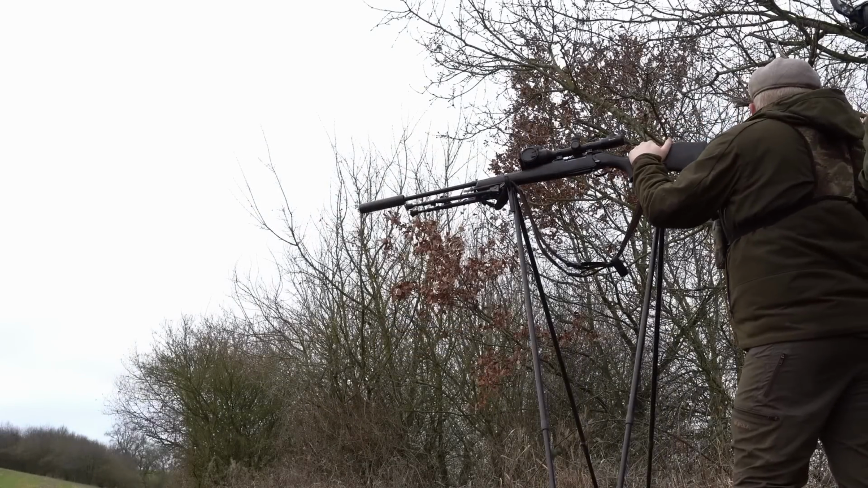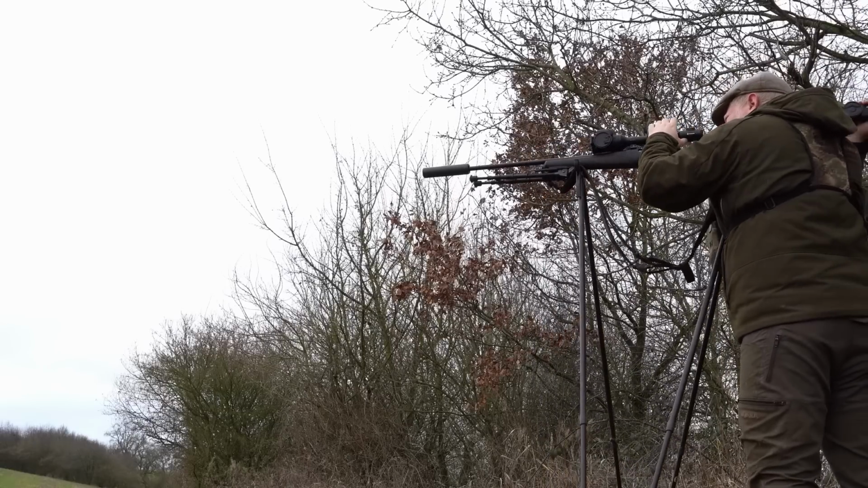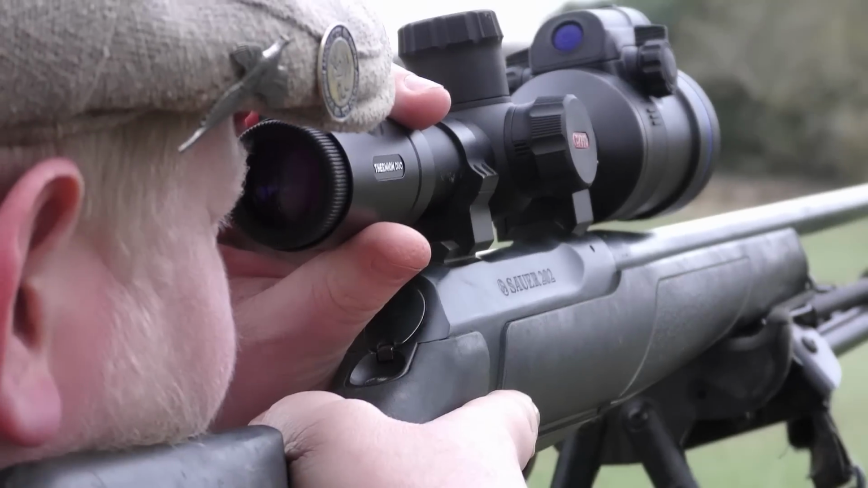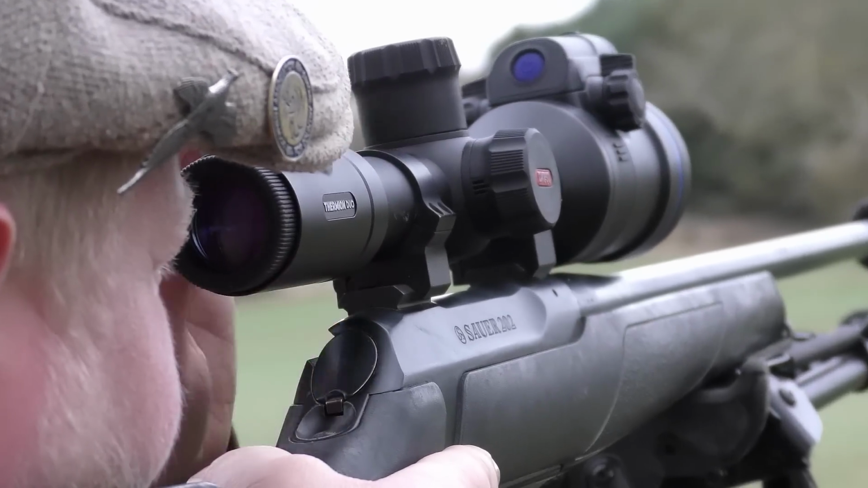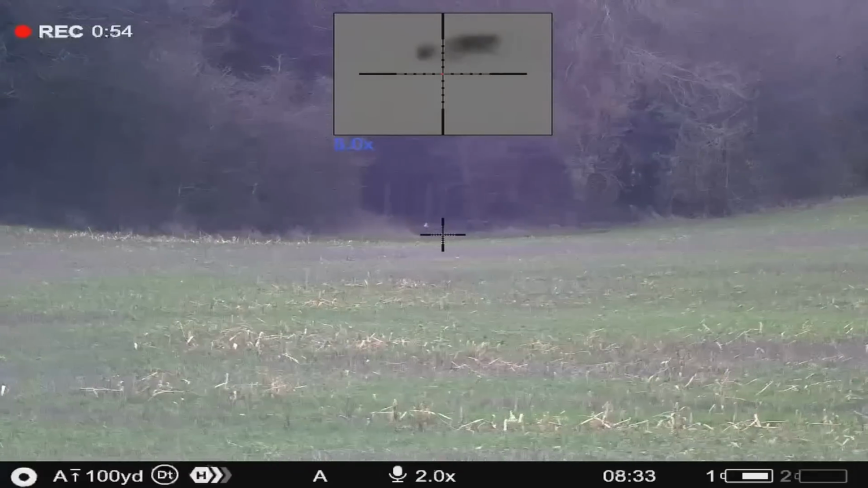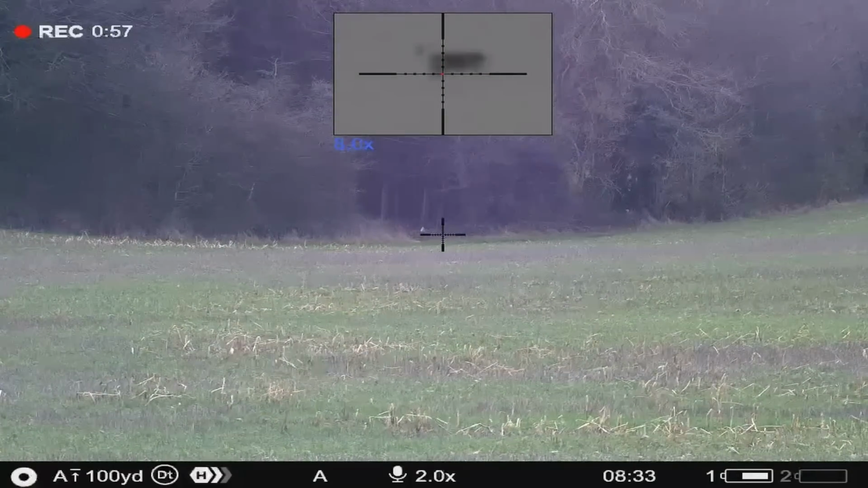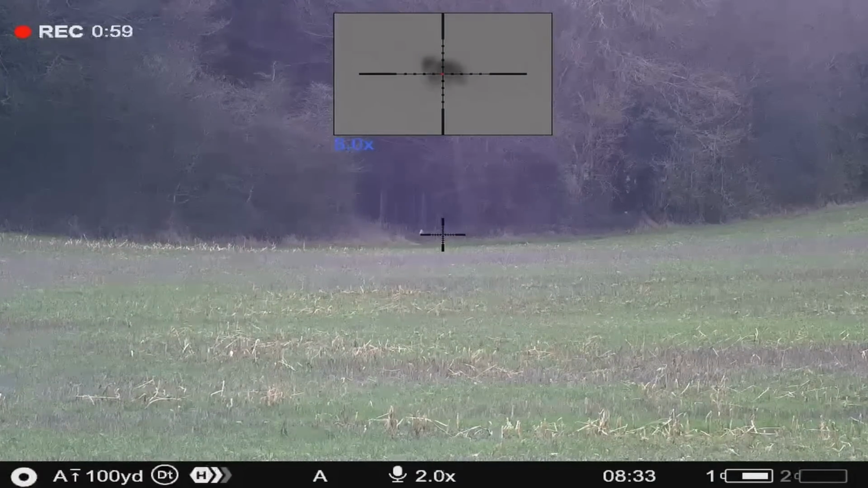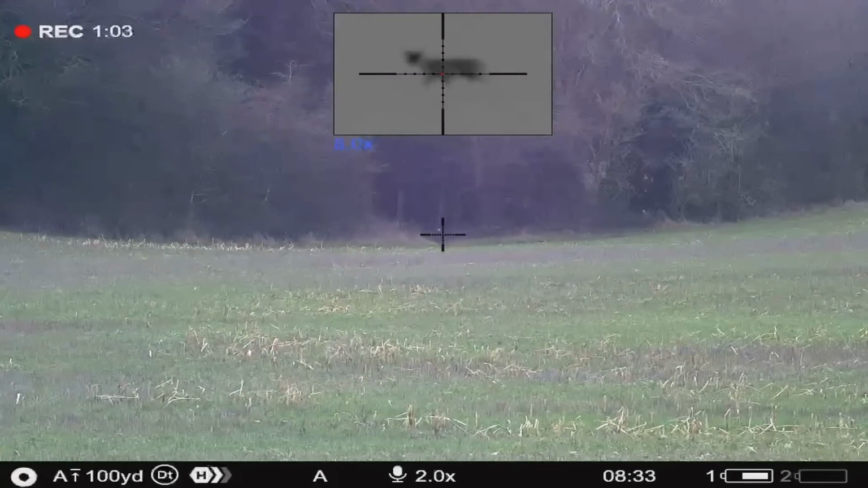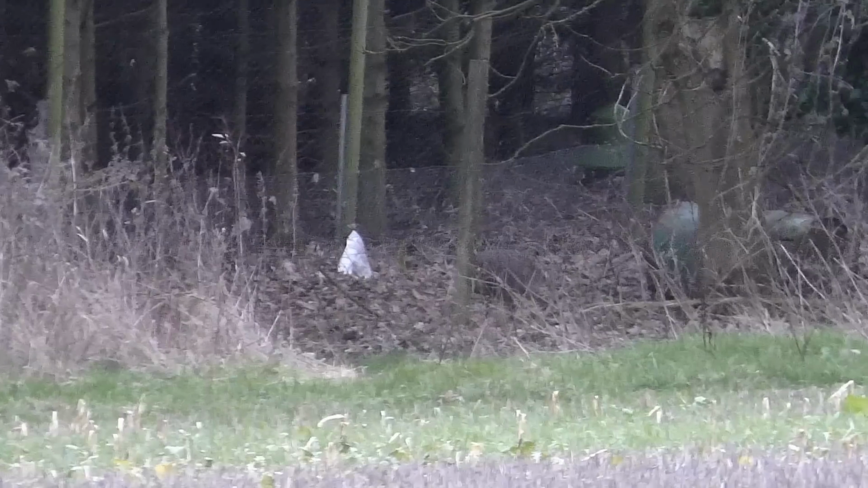Right, next one's coming into the gap, Tom. Where you shot that first one, just to the right behind the tree, you've got another one coming. That's it, yeah. Just coming to the right of that triangle now. Do you see it? Same again, Tom, just behind the shoulder, mate.